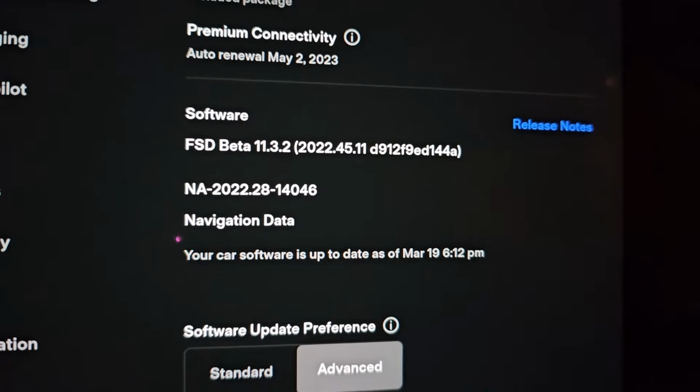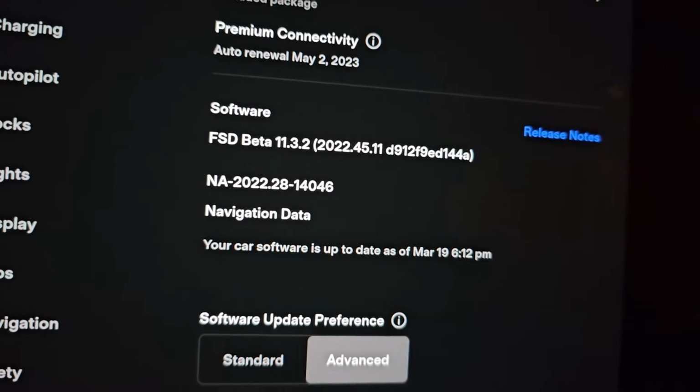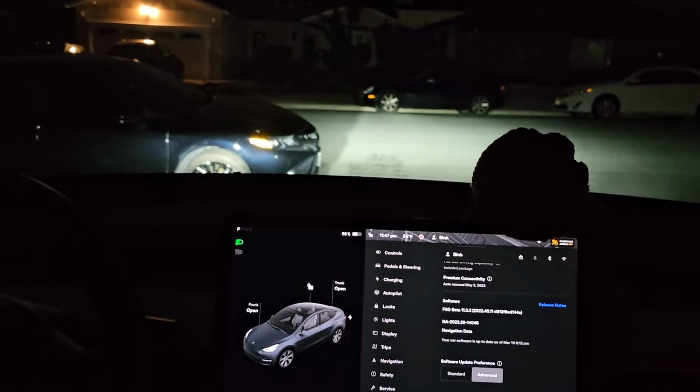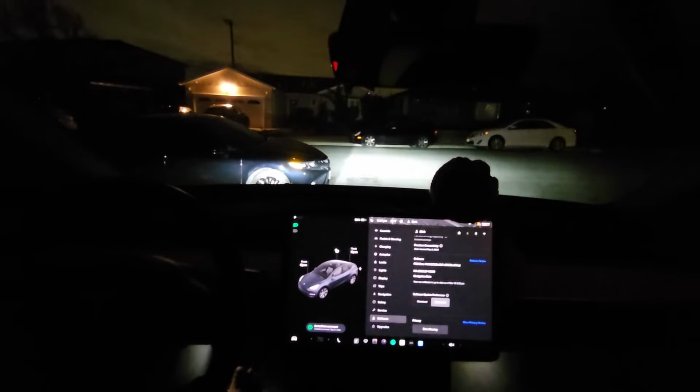Alright, so as you can see, we got FSD beta 11.3.2, update 2022.45.11. We are going to be taking it for a test drive, so let's get it mounted right here. We'll zoom out as far as we can, and we'll see.